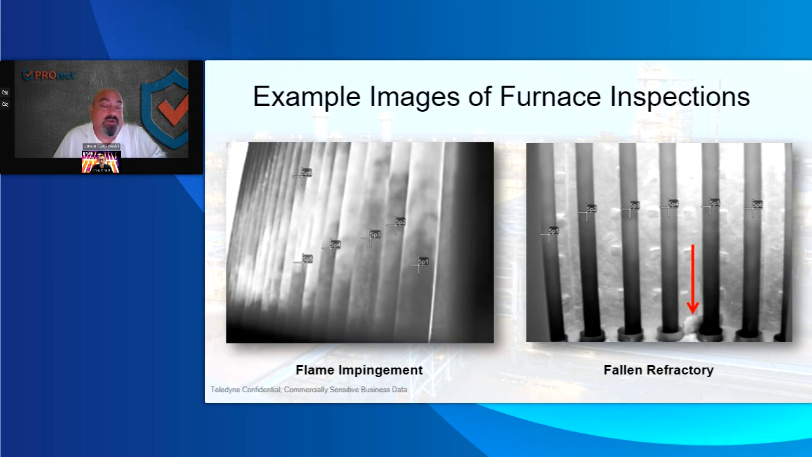I don't want to get into the entire portion of the reformer heater, but on the right-hand image, being able to articulate the image down and actually get the bottom where the tubes are coming out of the floor, they didn't know that they lost a big chunk of refractory. And so now that they know that, hey, there's something going on here, you can monitor that, and the next time you go out on a quarterly, you can match up these images, and the camera's just awesome for it.